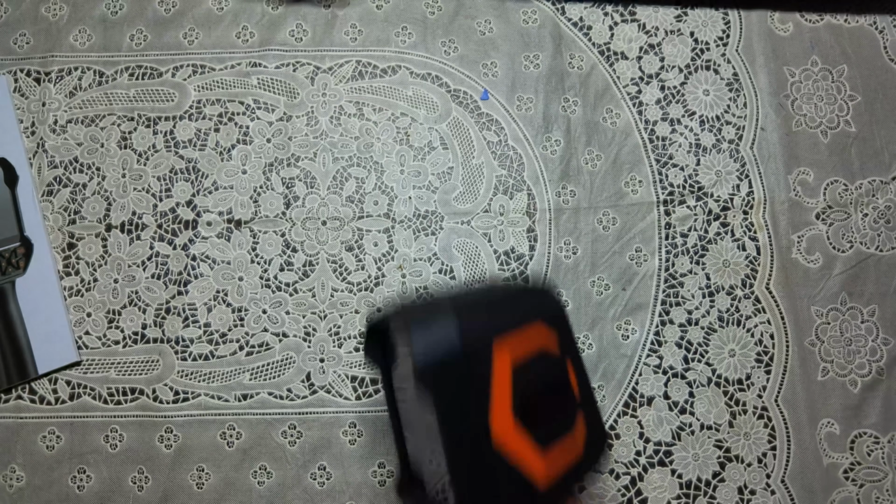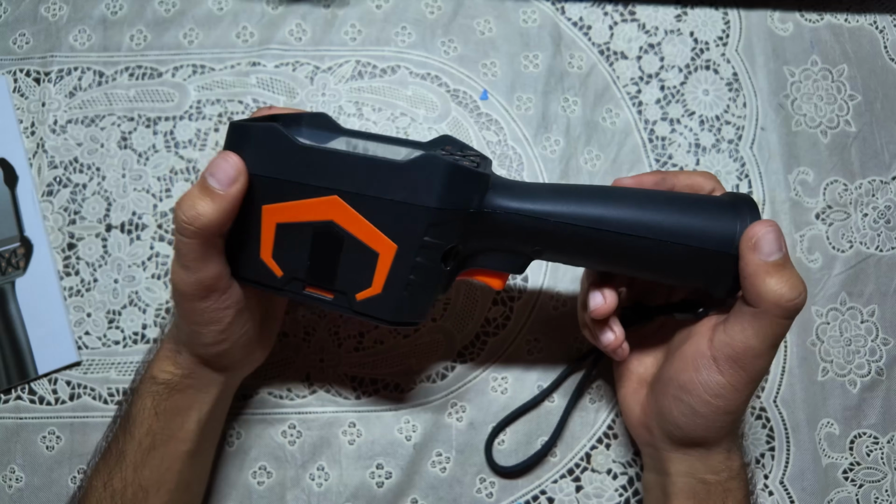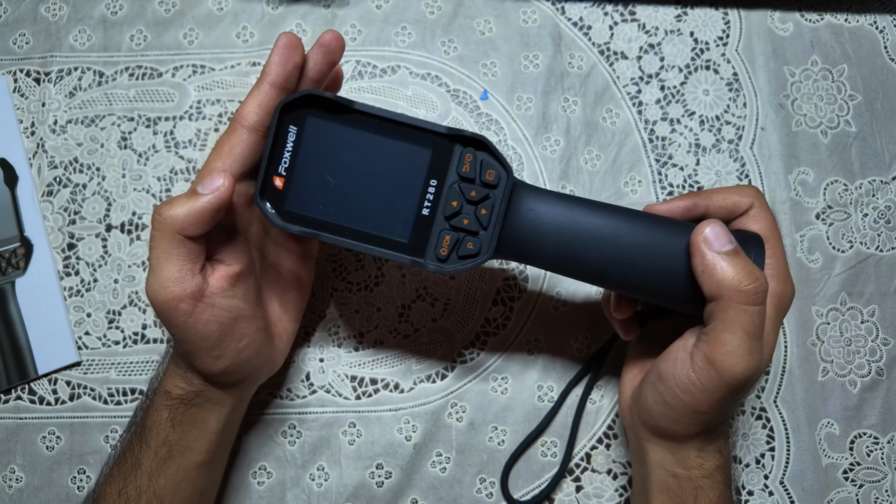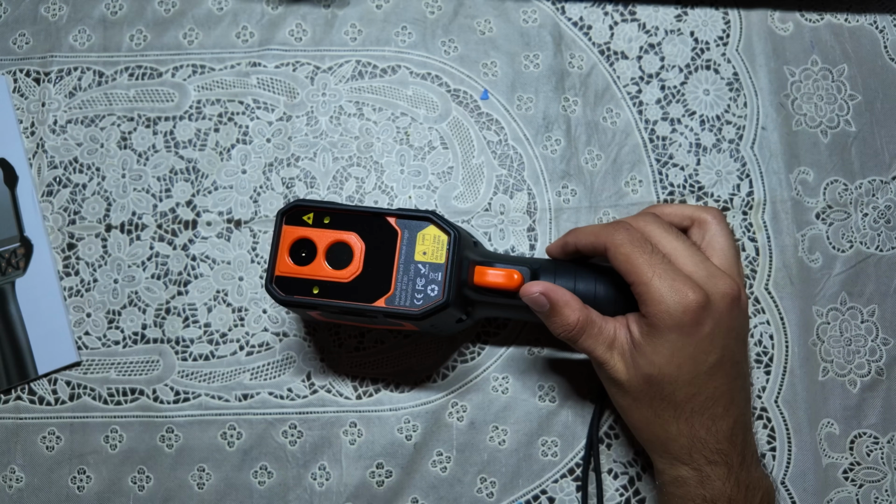And the build quality, I'm going to get the box out of the way. The build quality on this camera is actually really good. So Foxwell is claiming you can drop this from 6.5 feet and still have no issues. And they are not really lying about this because the build quality is solid. We do have rubber all the way around this, so if you drop this down, you shouldn't have an issue.